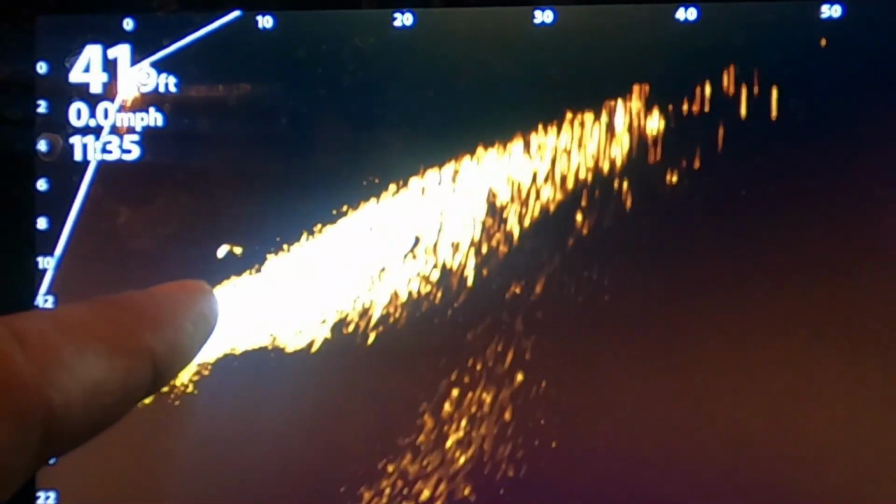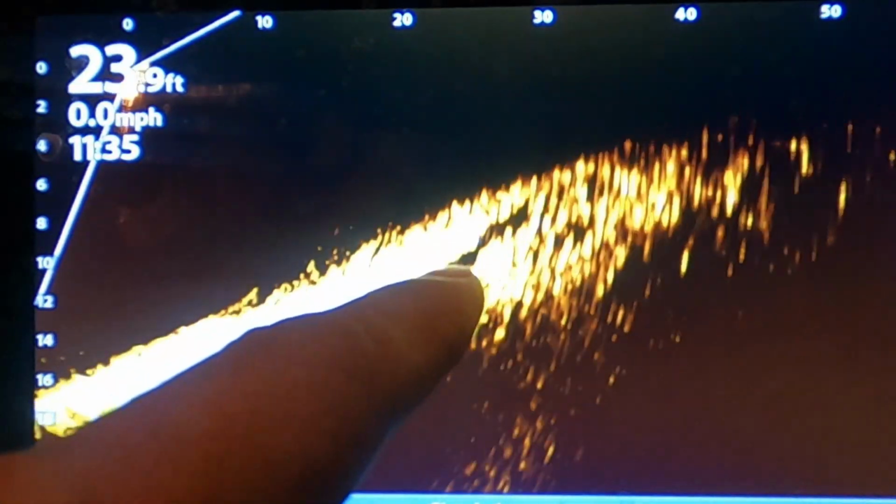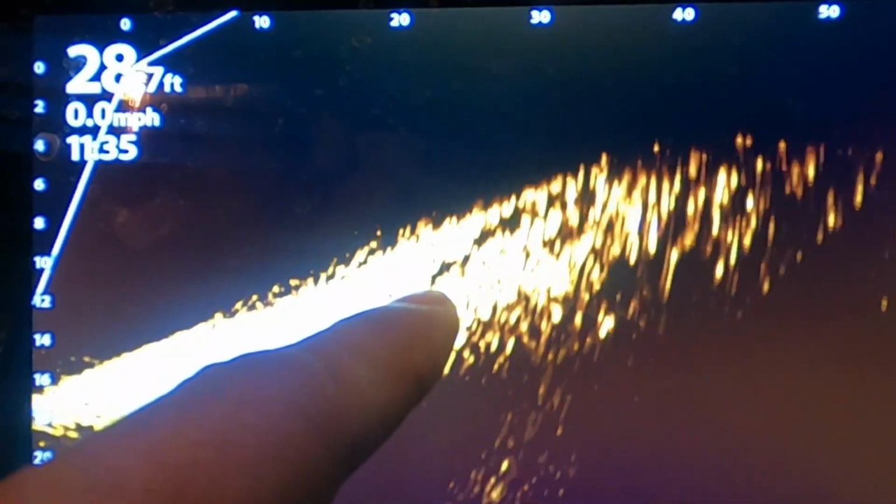Now these numbers don't mean anything. This is just because it's on simulator mode. But the video is actually, you see the fish here? You see the tail fin? That's pretty clear. So you know the Mega Live is a good product. This is a slab of concrete. You can make it out.